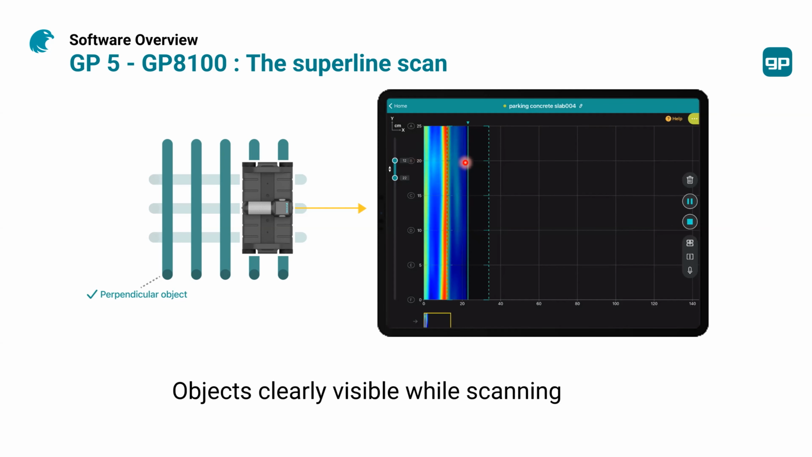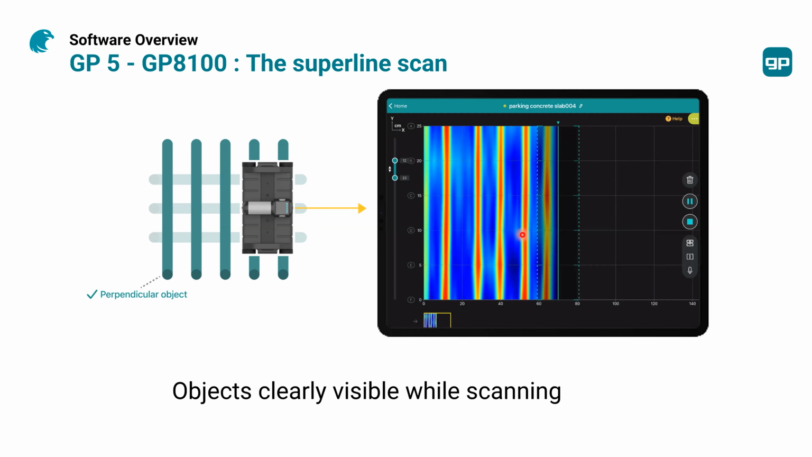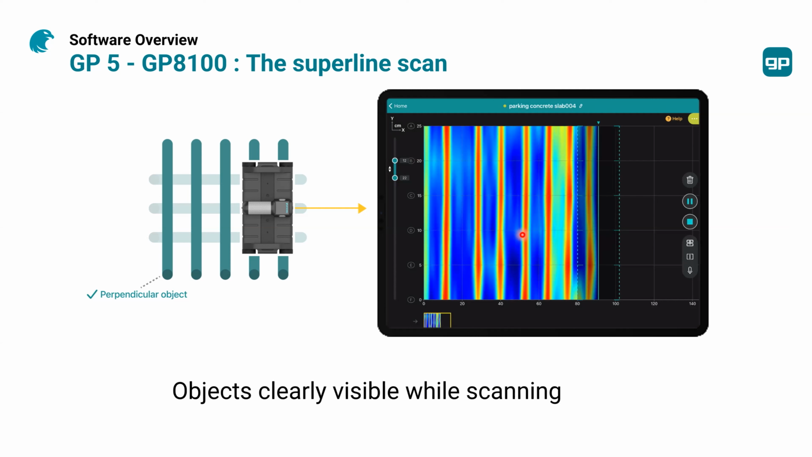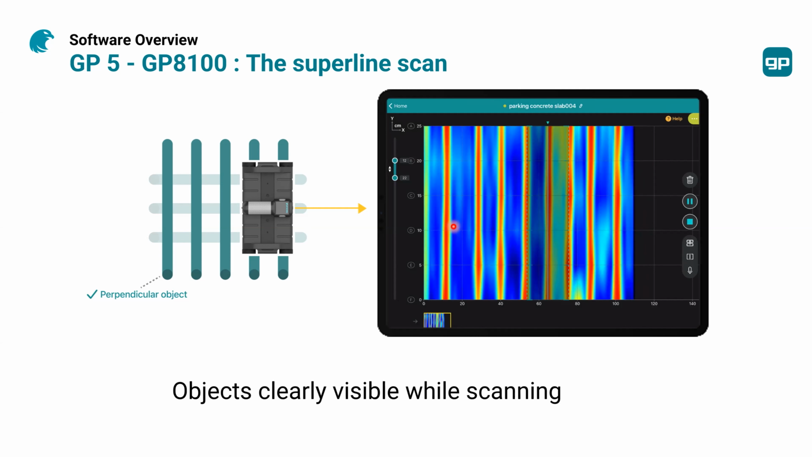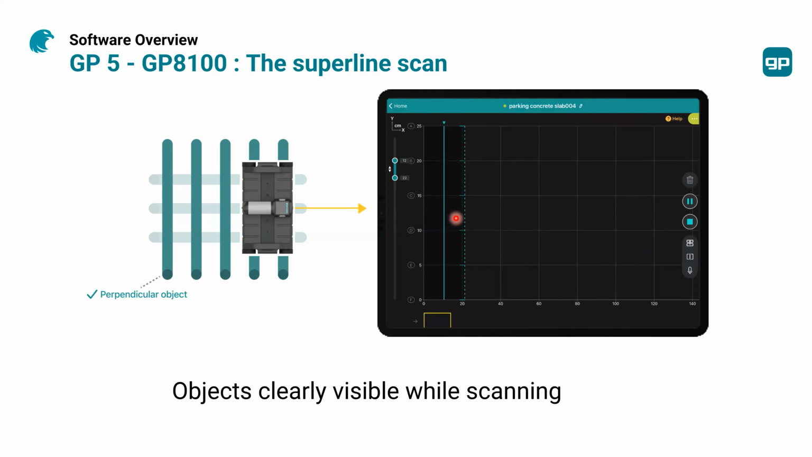As you can see over here, this is your iPad, and this is a screenshot, a video, while you're collecting data in real time. And that's really amazing because you don't see any hyperbolas, you see lines. You are moving your ground penetrating radar and you see these vertical targets forming on your iPad, which is really amazing.